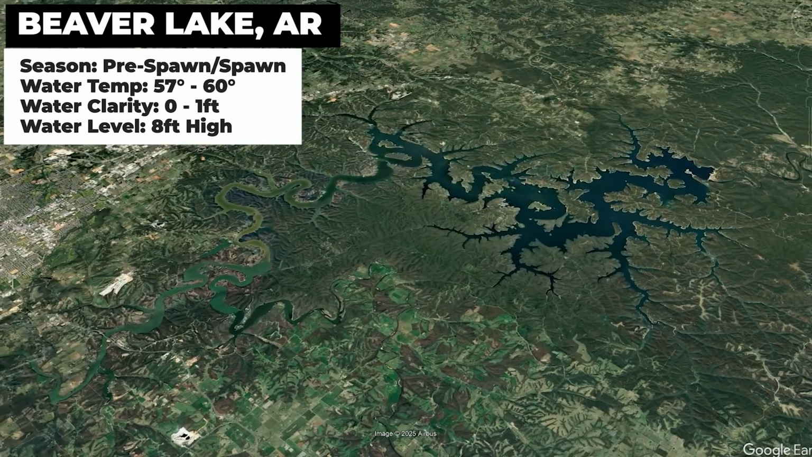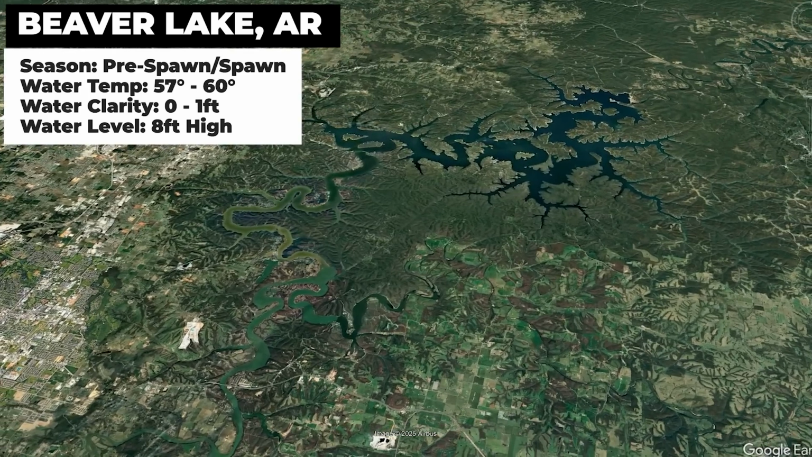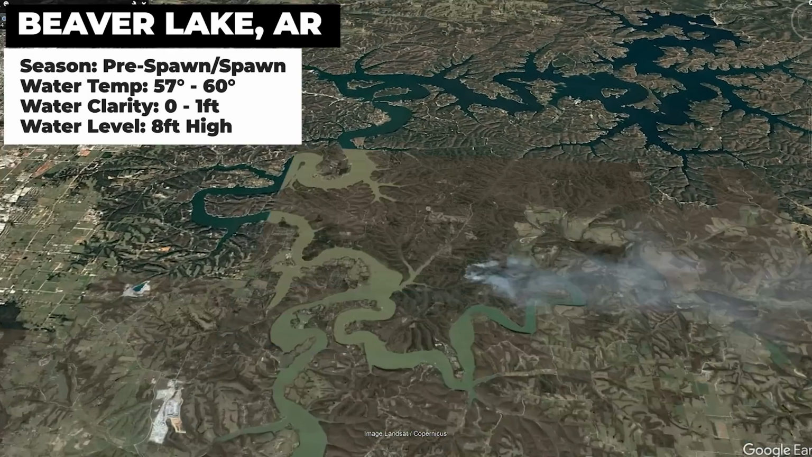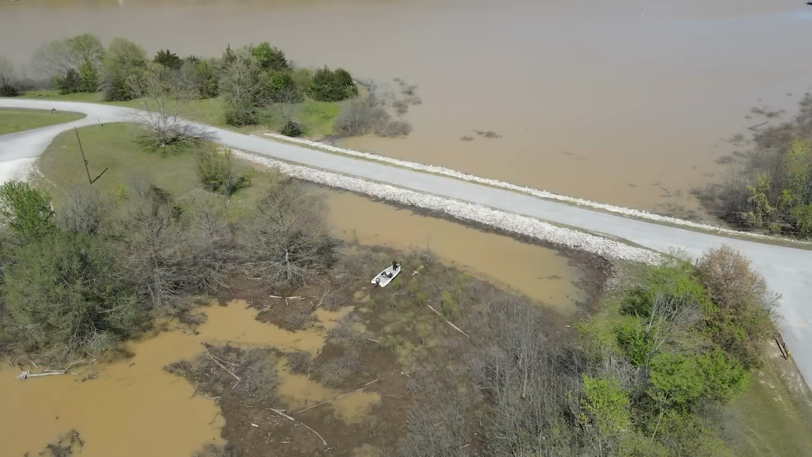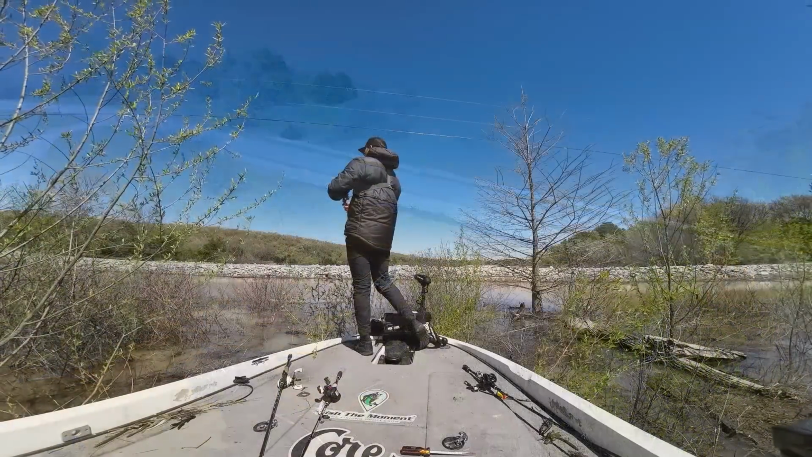Today I'm headed out on Beaver Lake in Arkansas. It's the end of April, and the fish were either spawning or getting ready to spawn right before this trip, until the lake came up several feet in a couple of days. This muddy, rising water is going to throw a wrench in my plans, so let's try to figure out the best way to put fish in the boat in these tough conditions.